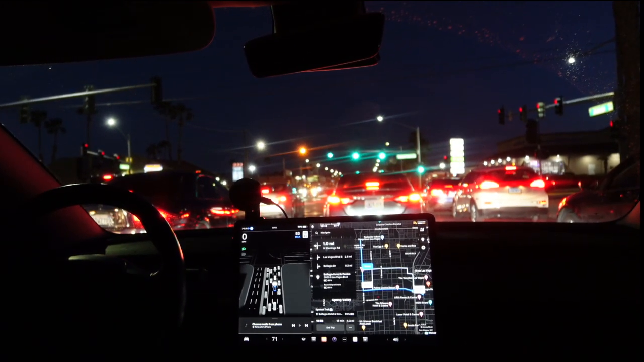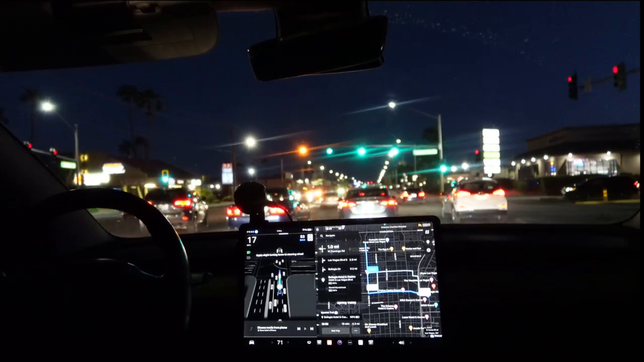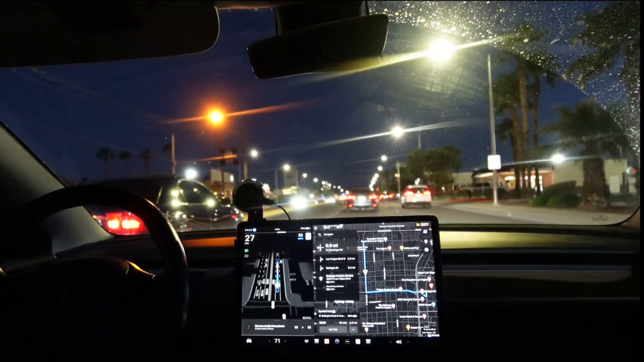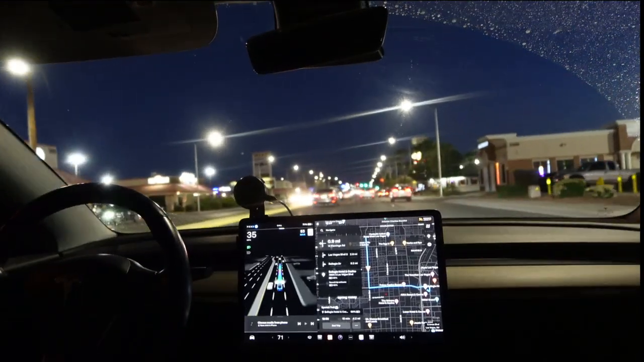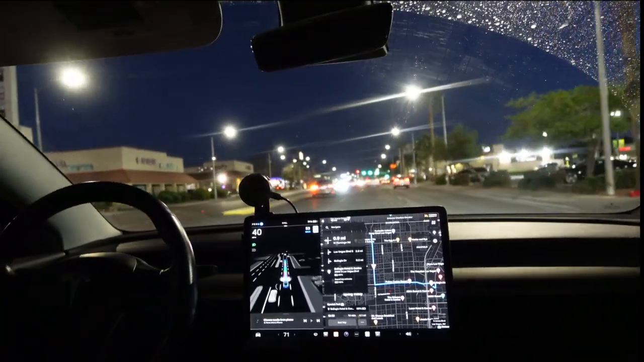Alright, it's capturing it pretty well. And off we go. So I was talking about, on my last drive with the Tesla, there are 5 categories of automation when it comes to driving.